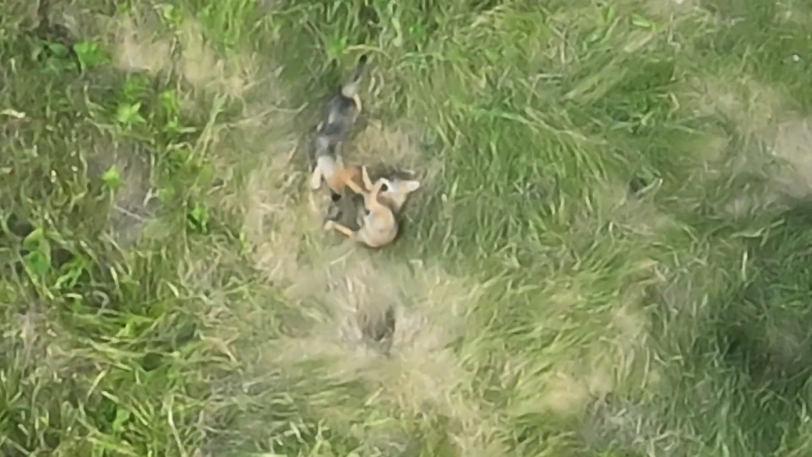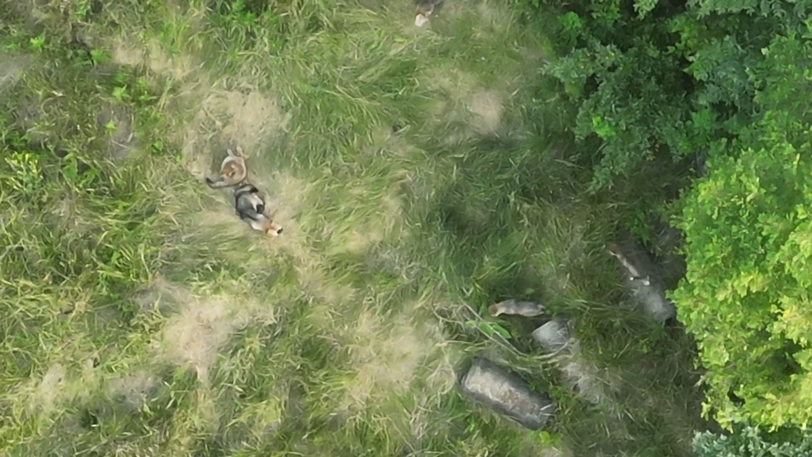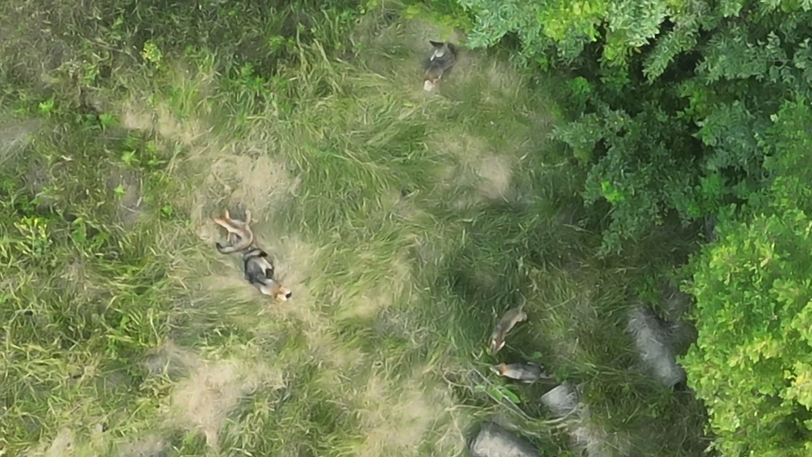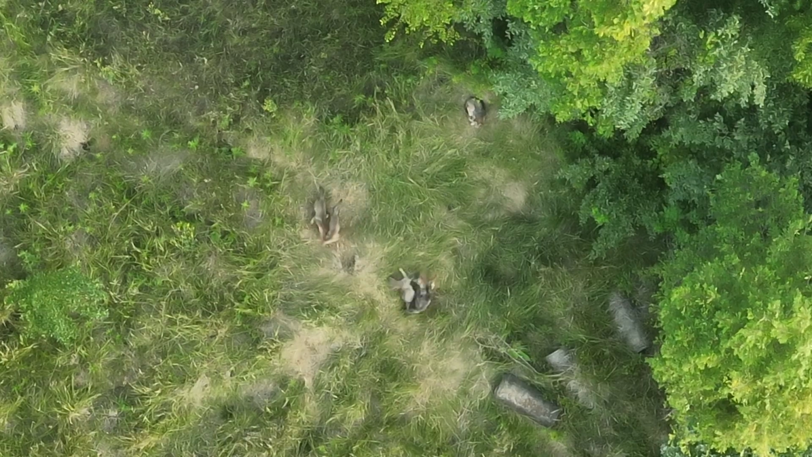But you'll see these puppies have a lot of energy, and they come in from the perimeters and they attack. They do this kind of circling the prey deal. They are certainly honing their skills. Here comes one from the lower right, or a pair, and now here they come in. They are certainly getting better at what they need to do in the coyote world.